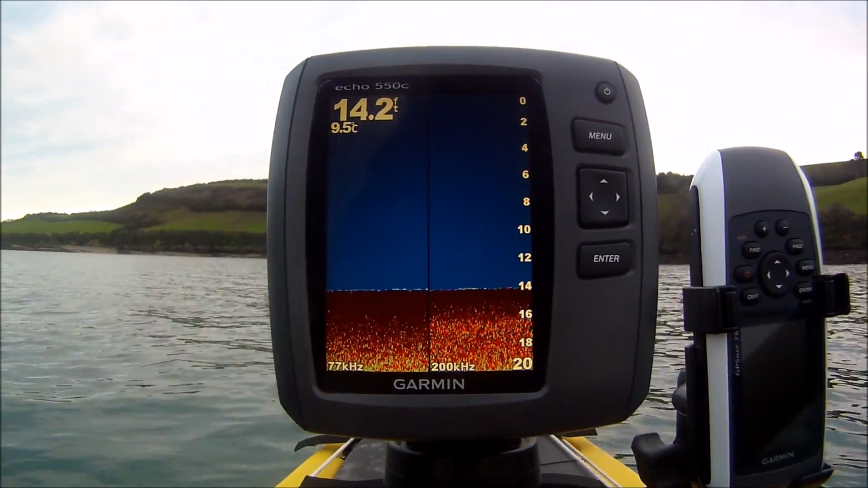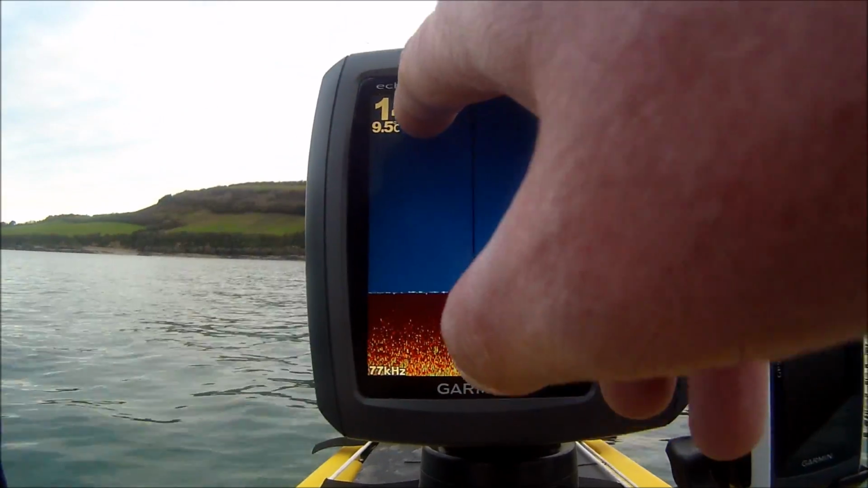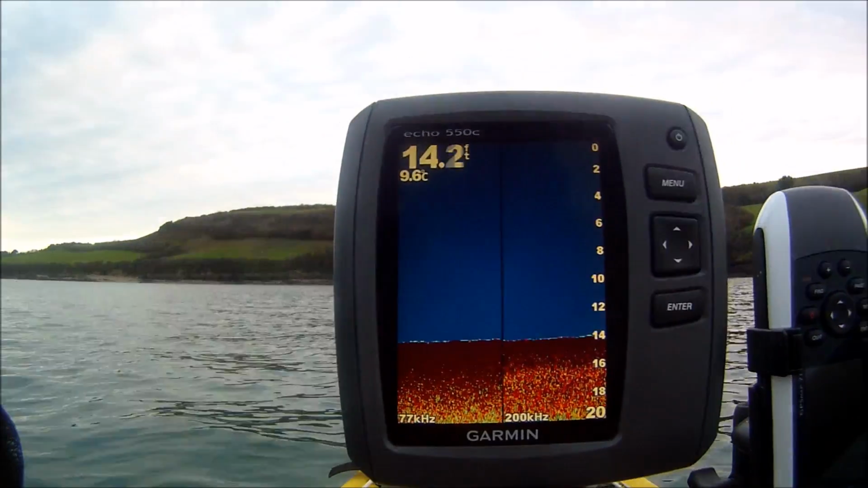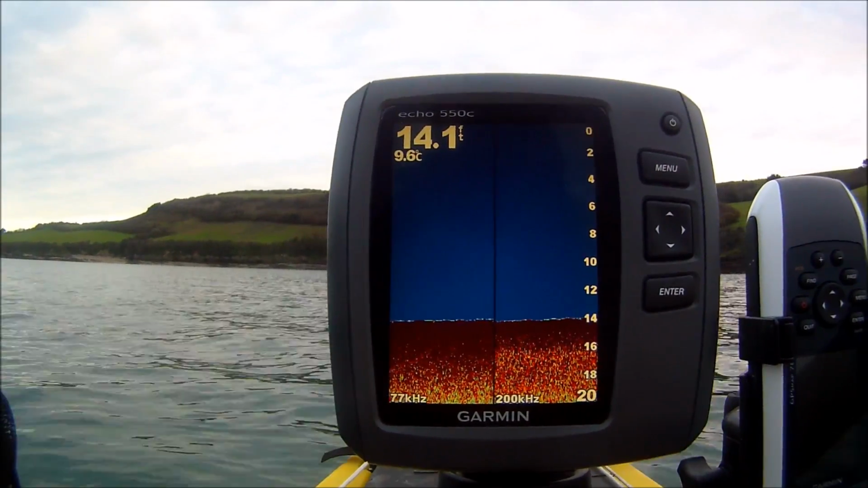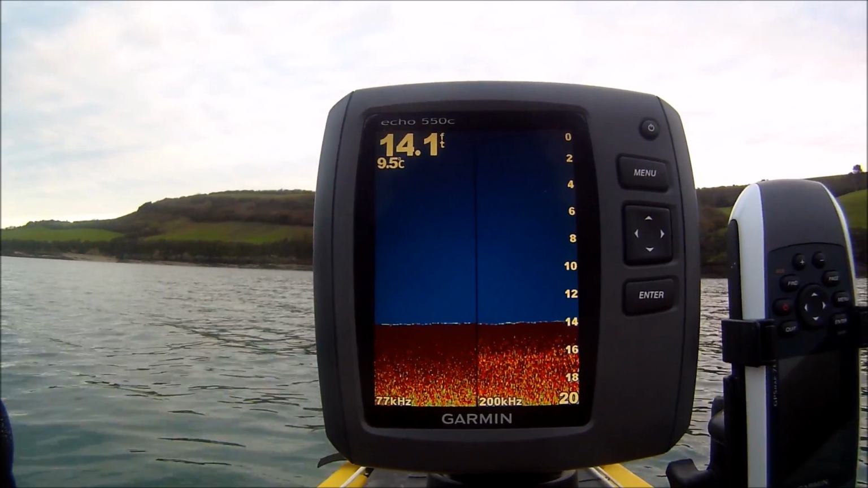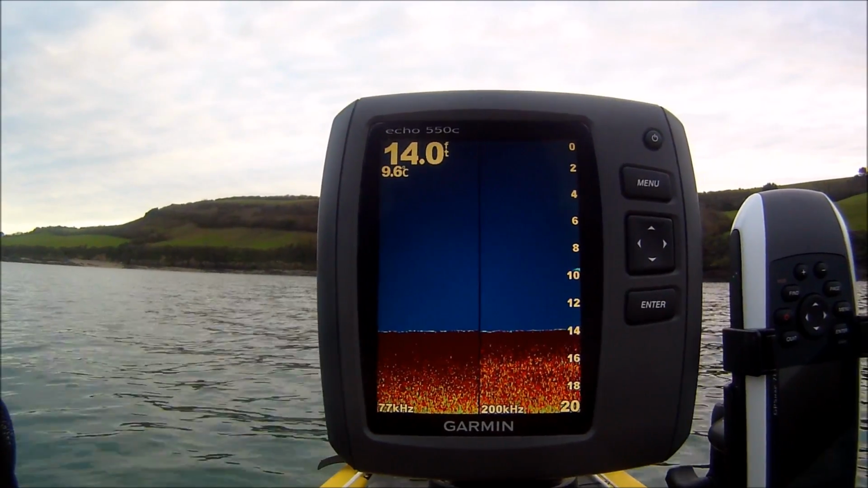The other basics are pretty straightforward. We've got the depth of the water on the right hand side there, and mine is shown in feet. This temperature here is not the water temperature. I can't have water temperature. My transducer is not in the water, it's inside the kayak, so basically that's the air temperature around the transducer inside the kayak.